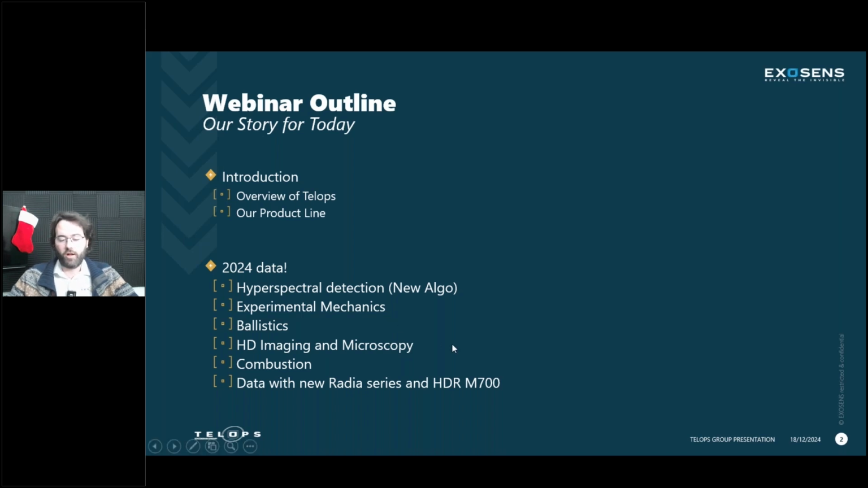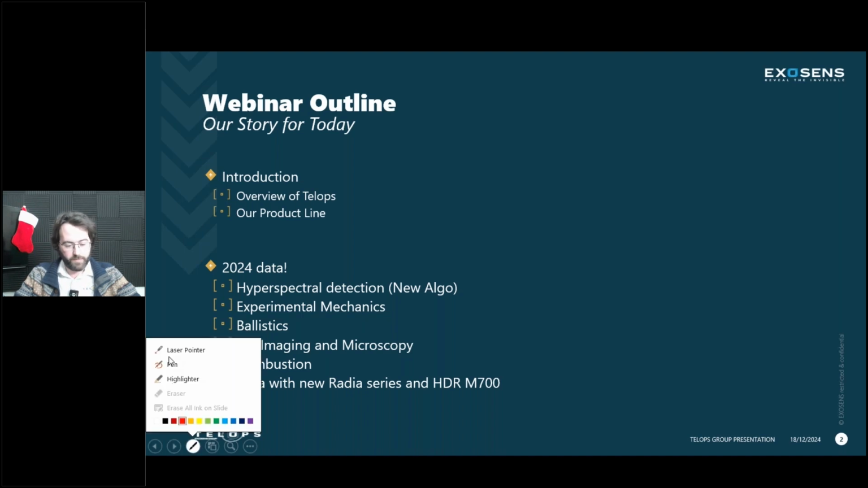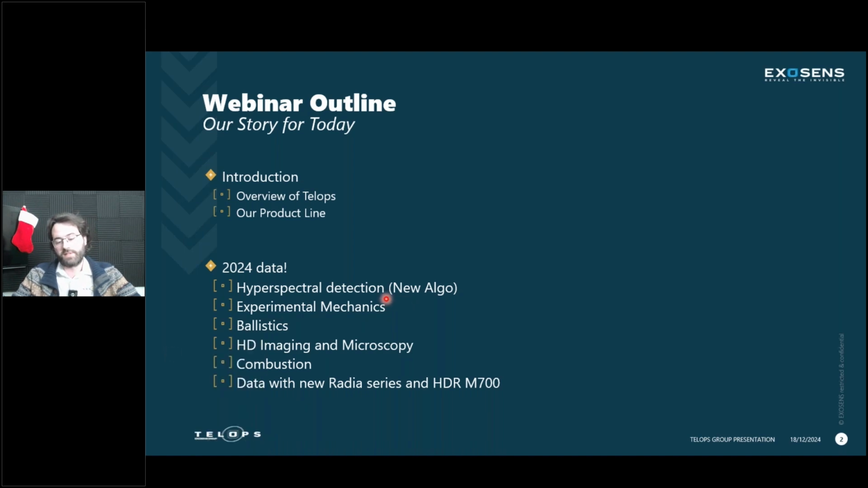After that, I'll go over multiple new measurements. It's just a little glimpse into the kind of data we've been gathering and the kind of data that our Telops camera users are taking all over the world. We have some hyperspectral data at the very beginning, some interesting new measurements, especially a new algorithm that's really great for gas detection results and reports.